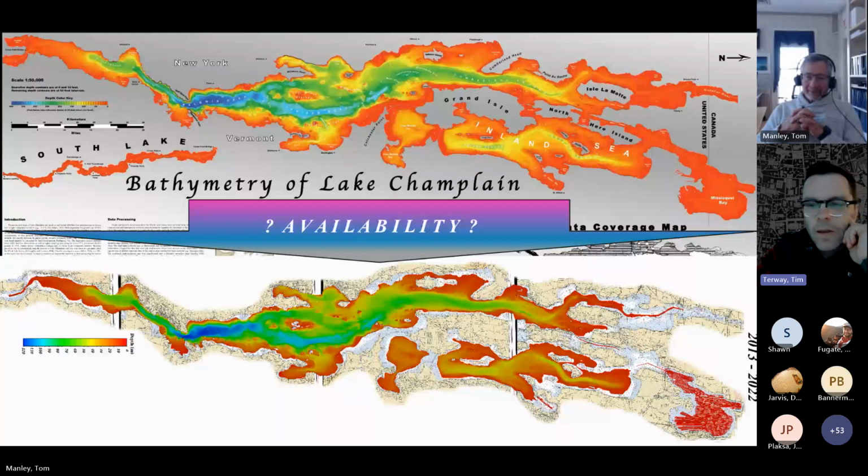One thing I could add to that is that I'm resurrecting the entire project from the South Lake up. I have one segment of the South Main Lake above Crown Point Bridge that I'm pretty much satisfied with.